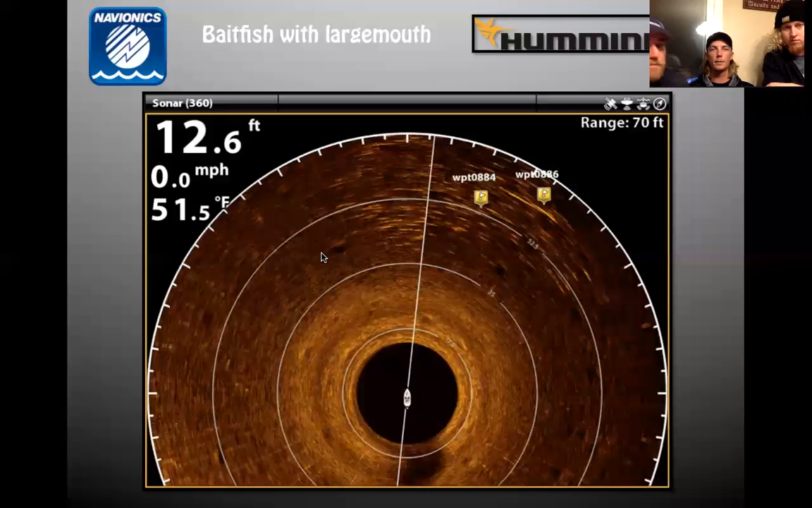What is the best boat speed for 360? Boat speed, you can be sitting still. You want to be sitting still, probably, don't you? Okay. That's where this Ultrex is going to change the game. And you're running 360 off your trolling motor? Yep. Up to what speed can you run it and still have a good image?